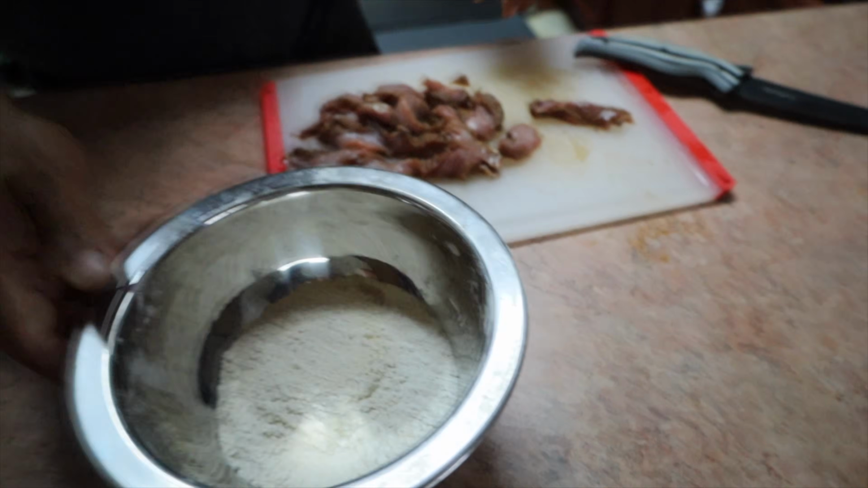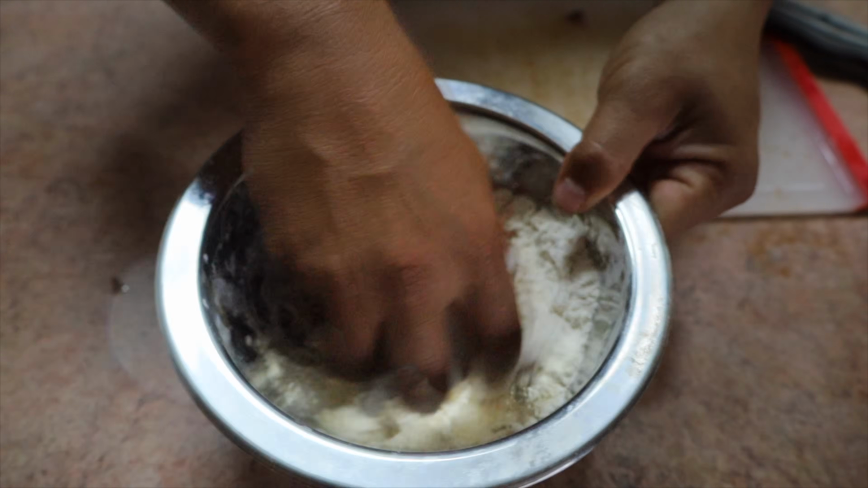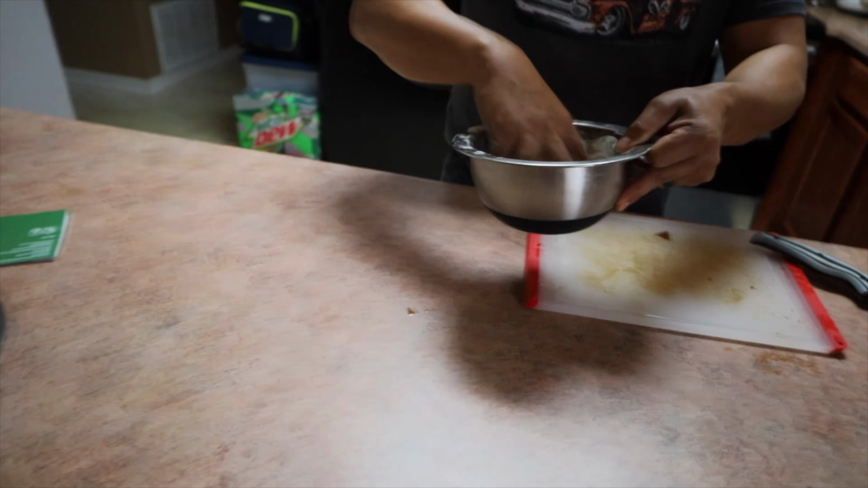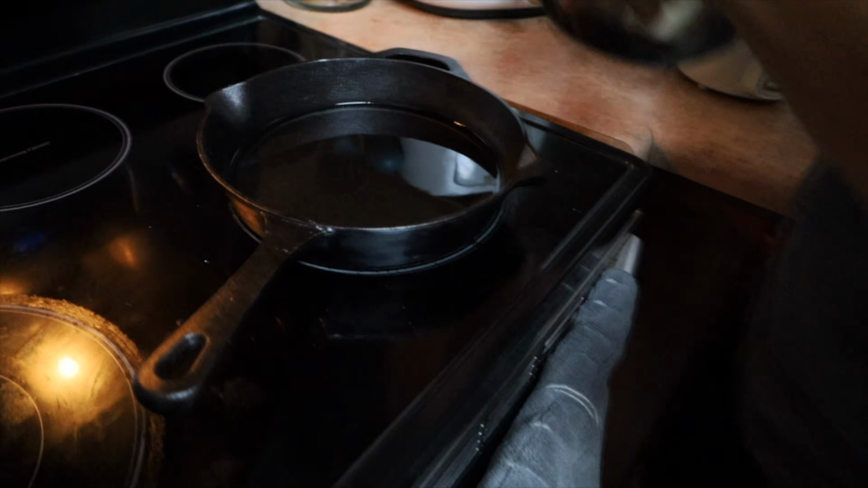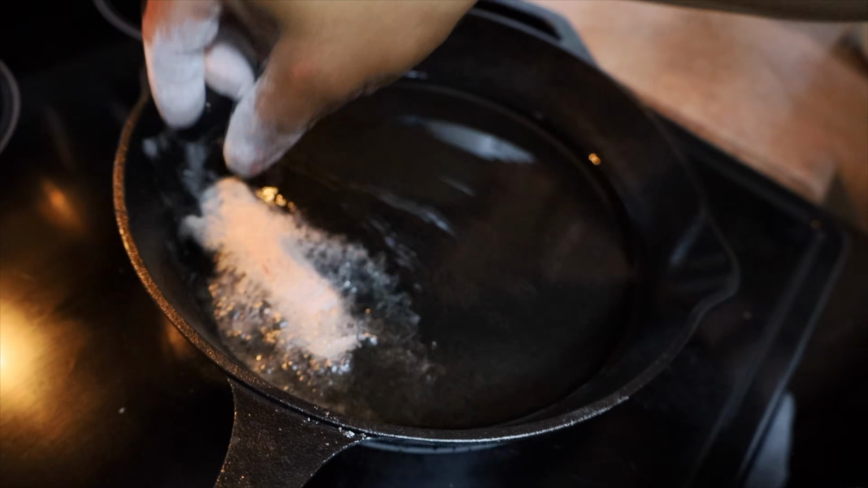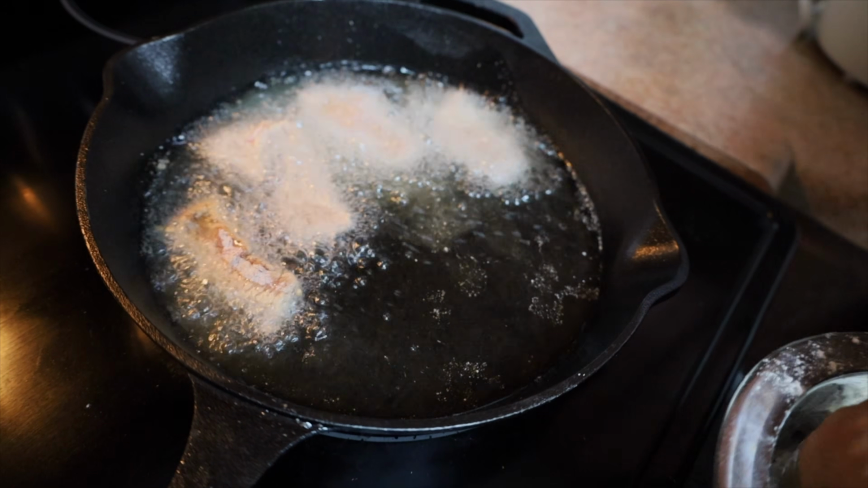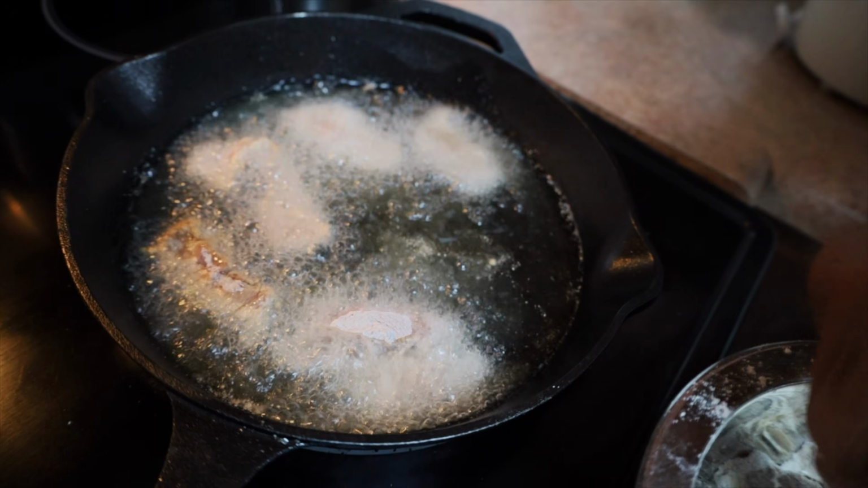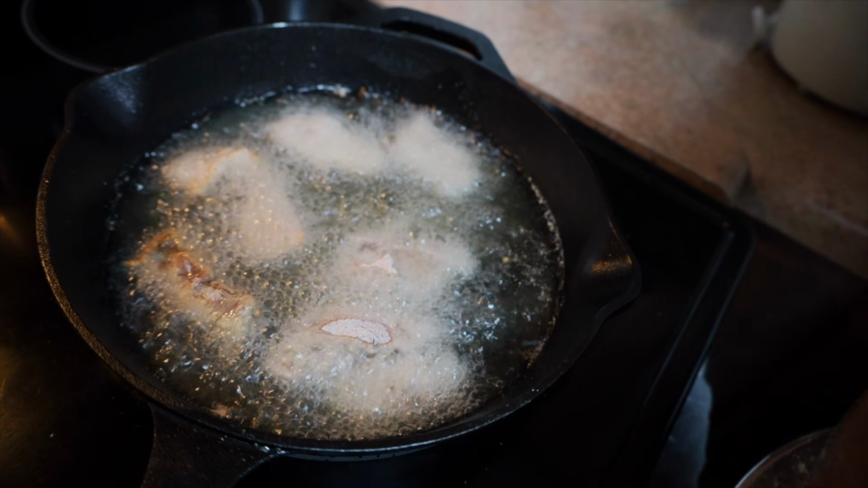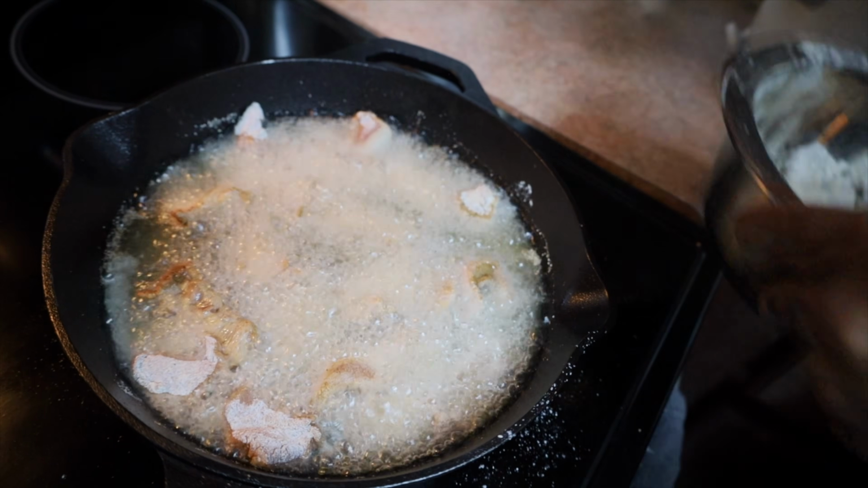I gotta record the whole time. All right, so we're gonna put it in the flour, already mixed and seasoned up. Boom. Make sure you get an even coat. And it'll come right around this oil. It's already hot, been preheating for a little bit. Good old-fashioned cast iron skillet. Let's fry this bad boy. Oh yeah, some of that fried pork. I'm gonna mix all of them in there. All right, we'll let that cook for a little bit and bring it out when it's ready.